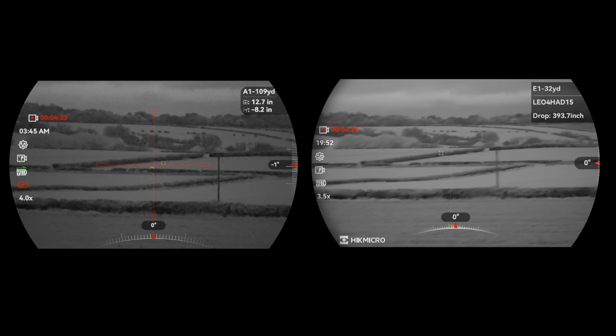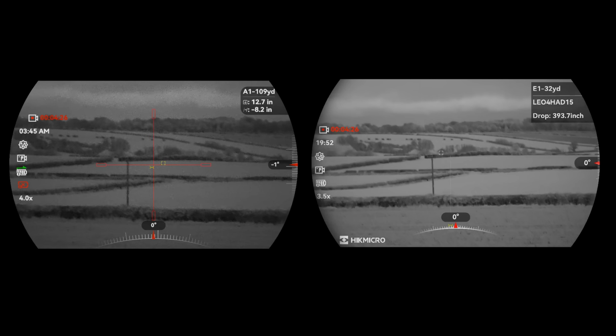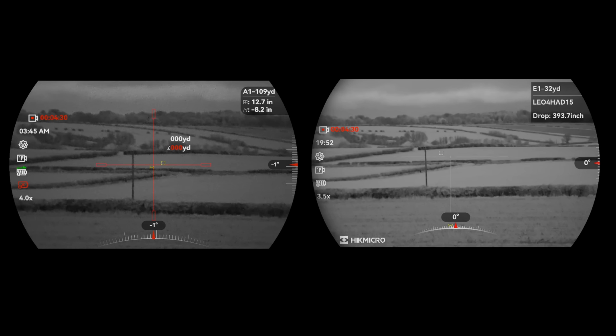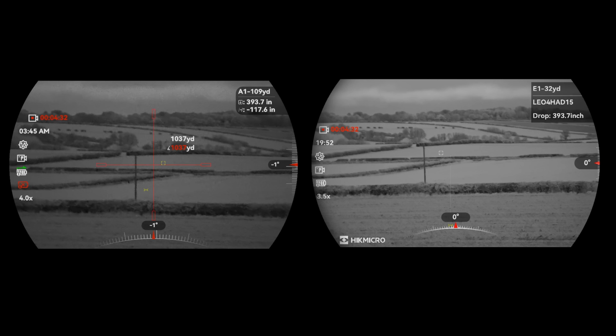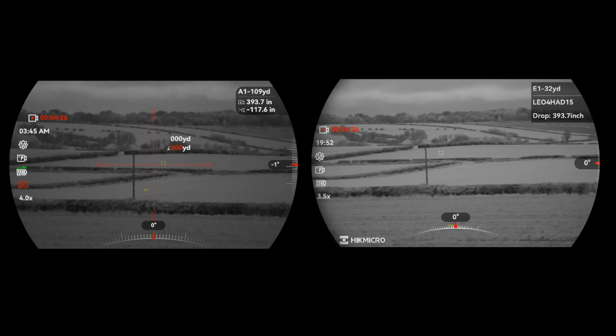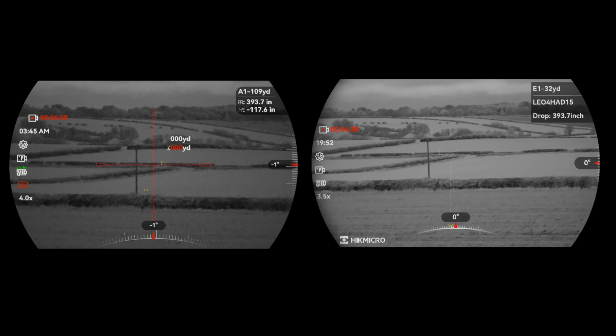How far are we? Let's go up here. Okay, so I'm guessing that's just above the range.